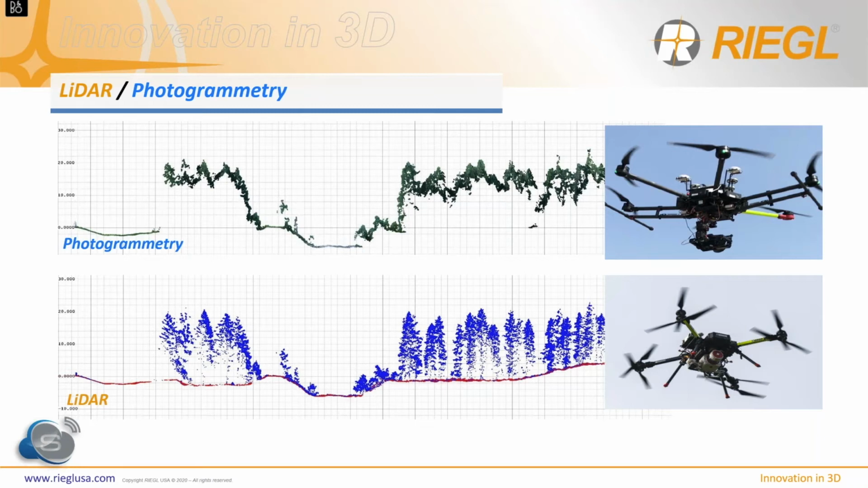But we also see the challenges it brings. In most cases, we can say when you need an orthophoto, you have to do it. But if you need a highly accurate point cloud, you should use a LiDAR system. Here you can clearly see the most important advantage of using a multiple target LiDAR system. It will also produce many echoes on the ground under the vegetation. It is the only way you can deliver ground data as a digital ground model.